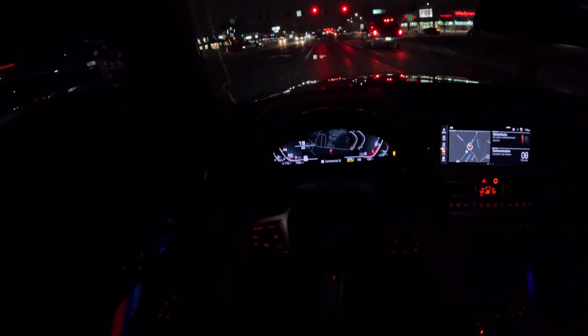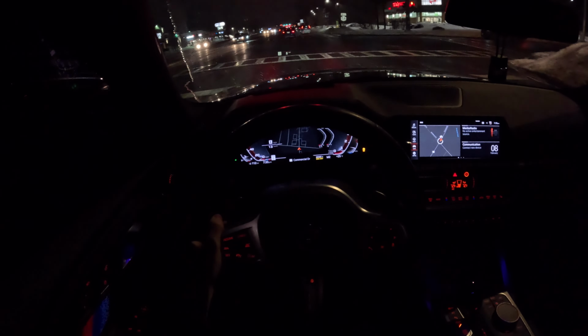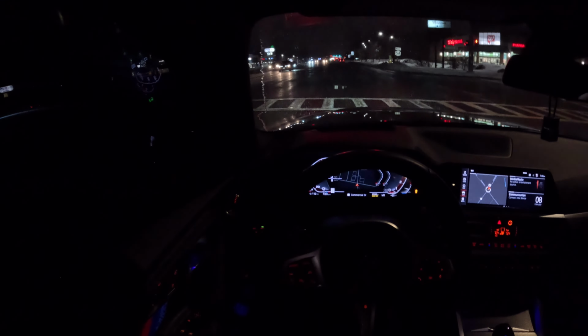Try and do it. Oh no. Dude, I was gonna say I'll try and do a dig here at this light, but there's a cop right in front of me. Just pulled out. Oh, that sucks, man. I don't know if I'd go anywhere anyway. It's wet, it's snowing, 225s.